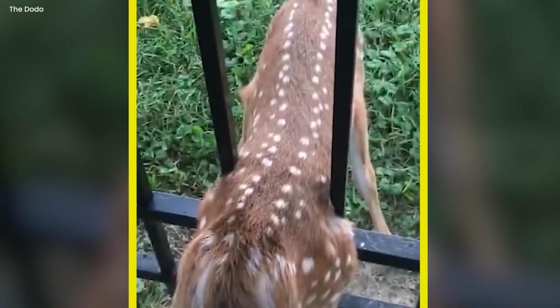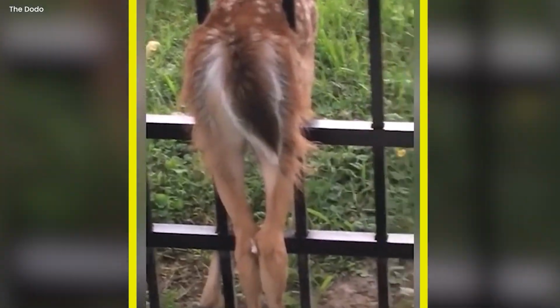Their extraordinary encounter serves as a heartwarming reminder that love transcends species and may cross even the most unexpected gaps in nature.